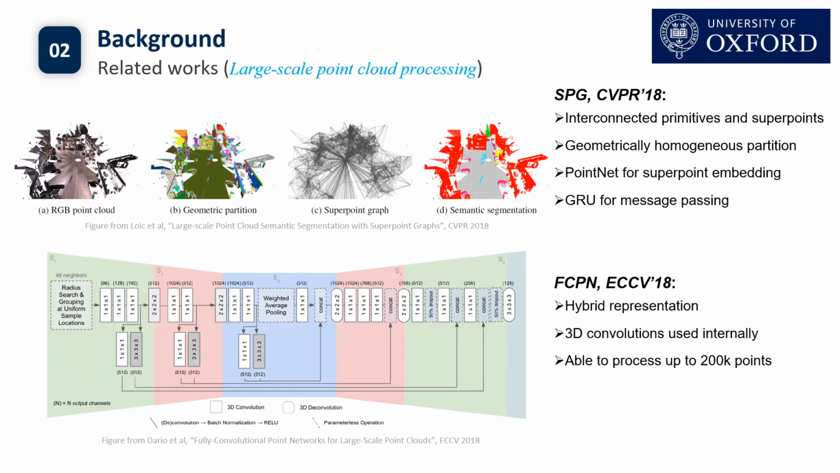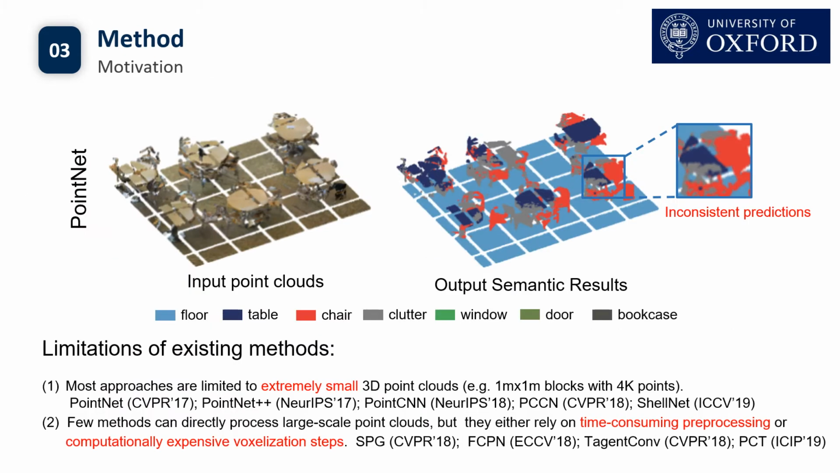FCPN utilizes a hybrid representation of point clouds. This method takes the raw point clouds as input, and then uses 3D convolutions internally. This method can process large-scale point clouds and has good scalability during inference. Although remarkable progress has been achieved in recent years, there are several limitations in existing methods.